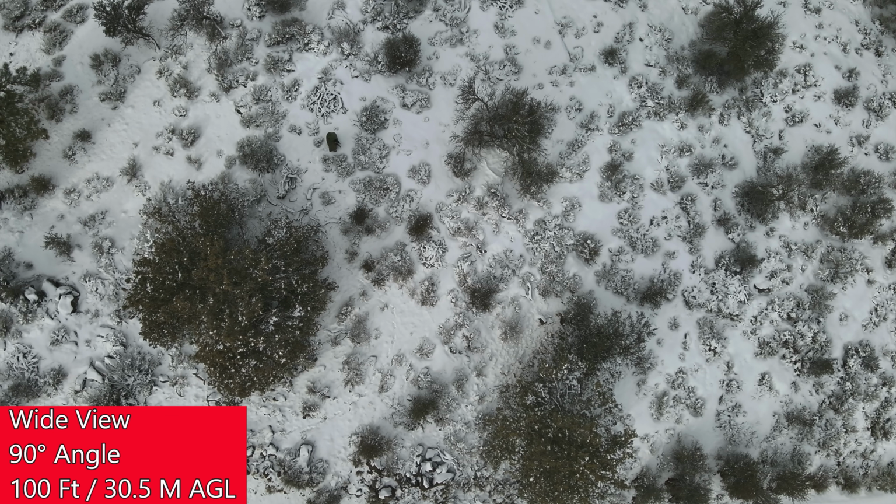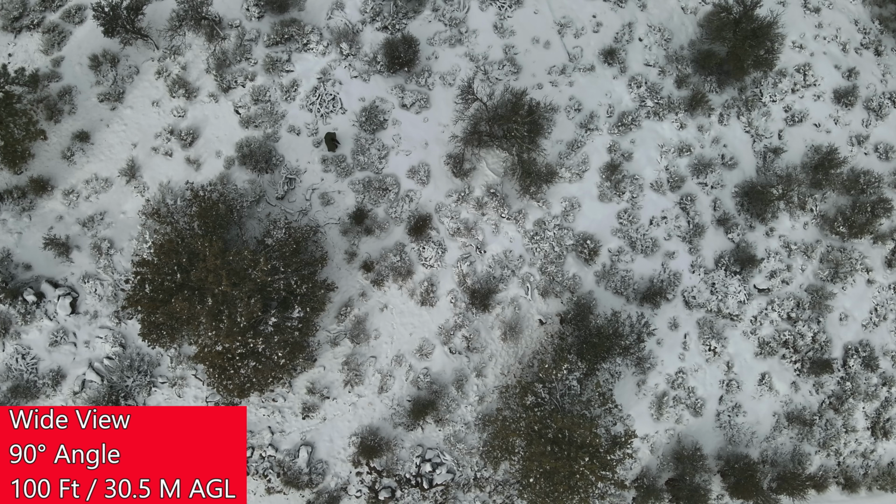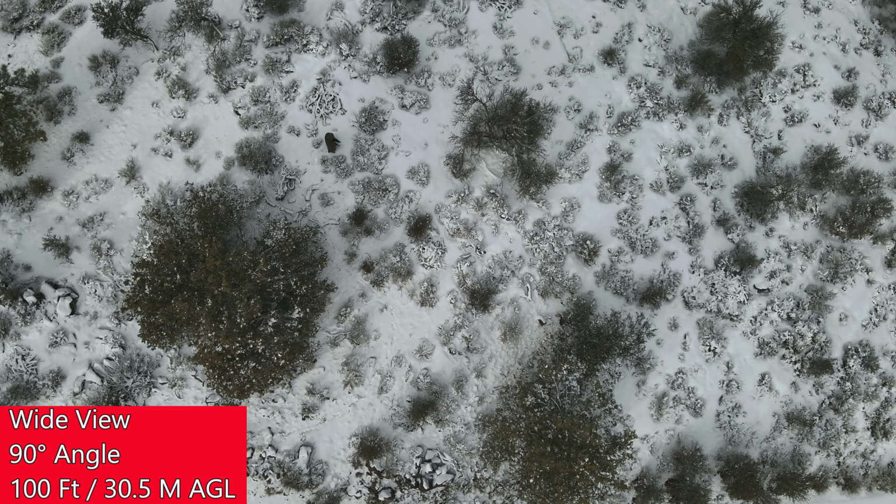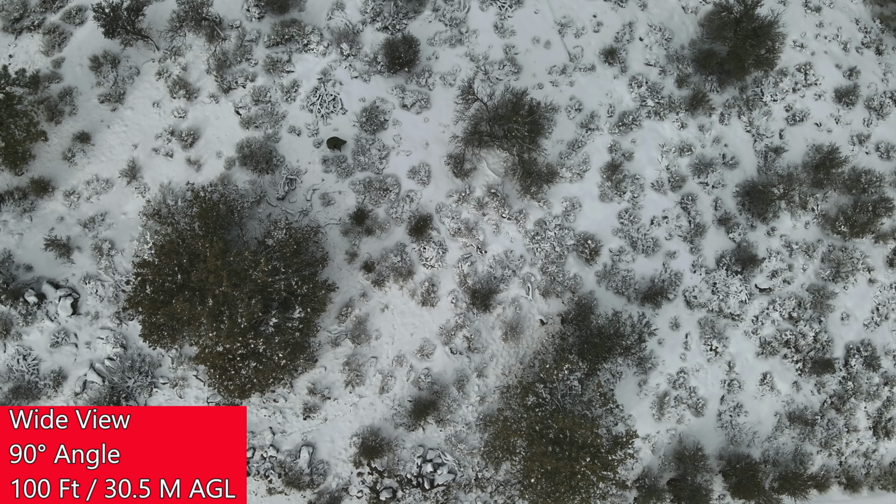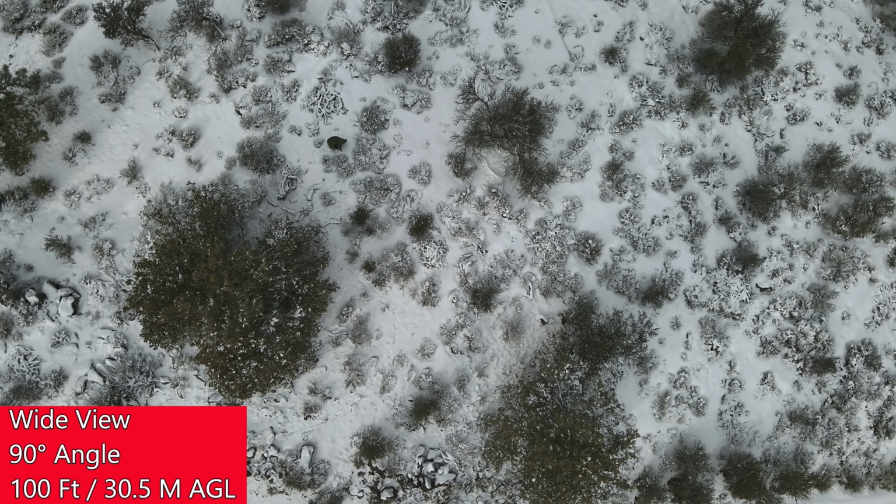I would look like a rock, a shrub, or other piece of debris if you were flying over just doing a quick cursory search. It's really only when I'm moving that I'm able to be seen, which is something to keep in mind on all of your search and rescue scenarios if you're looking for someone who is walking or staying still.